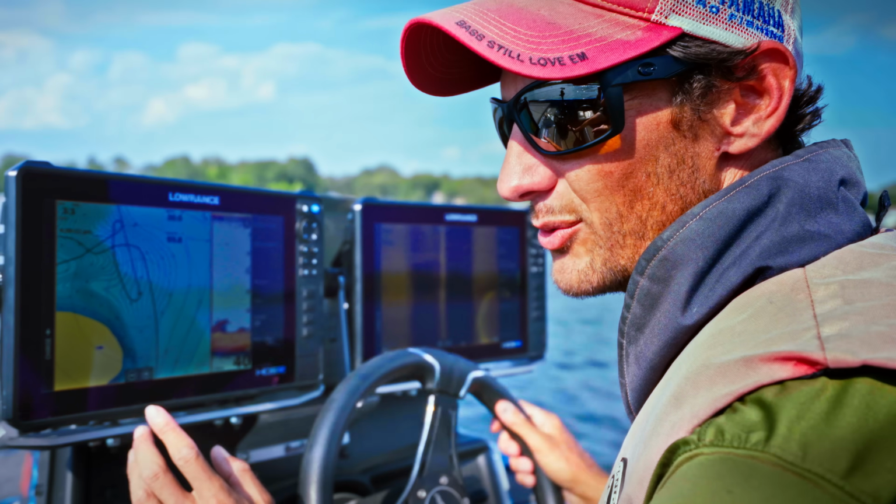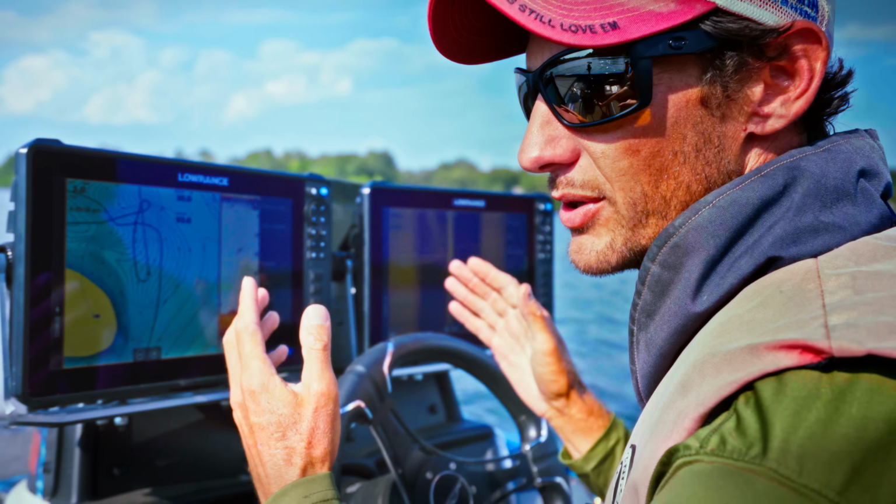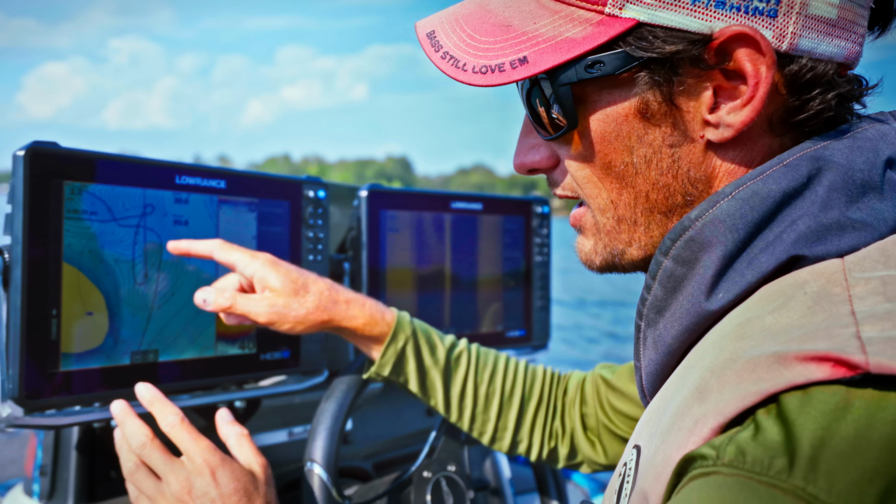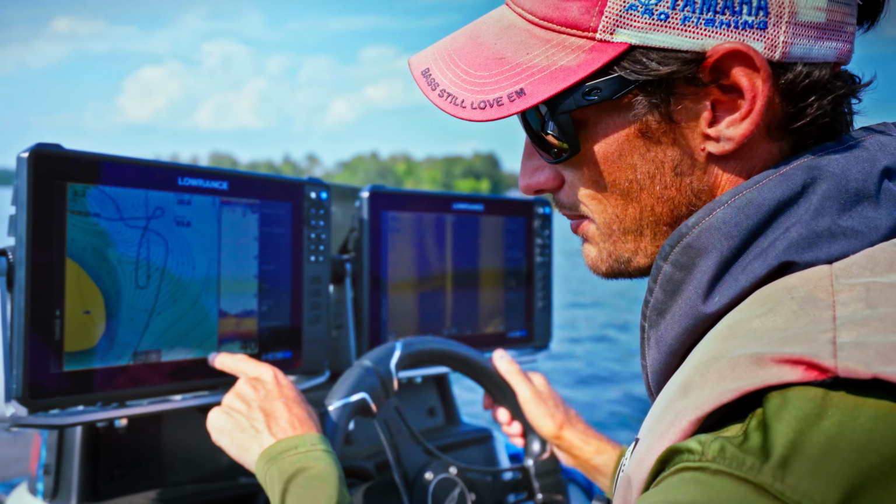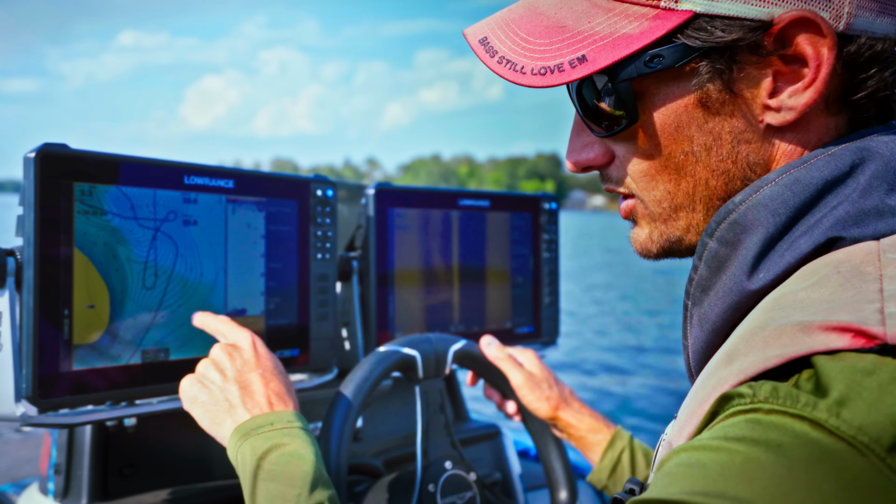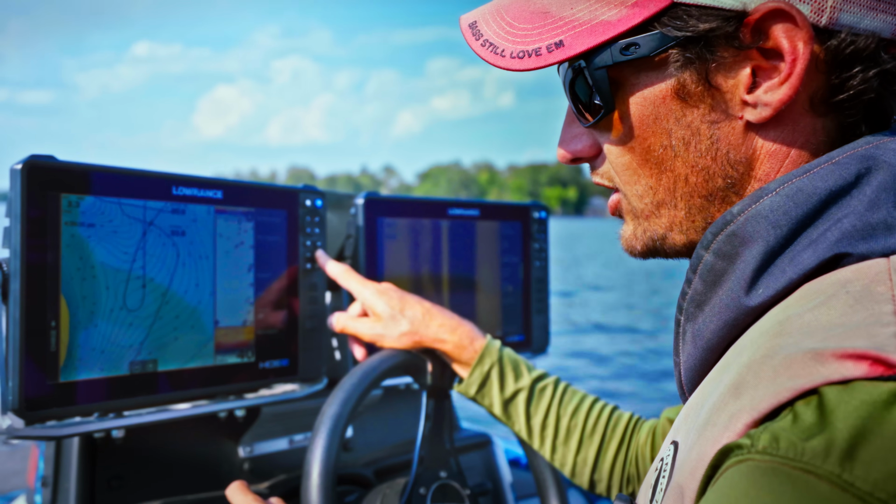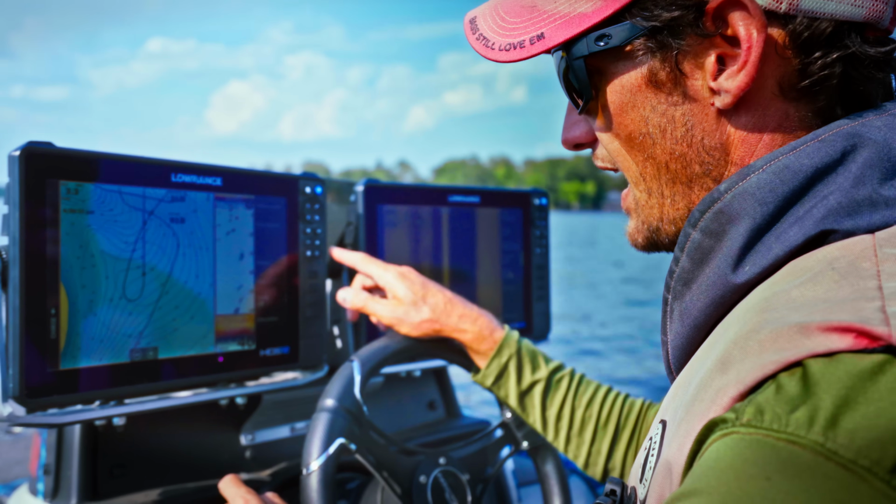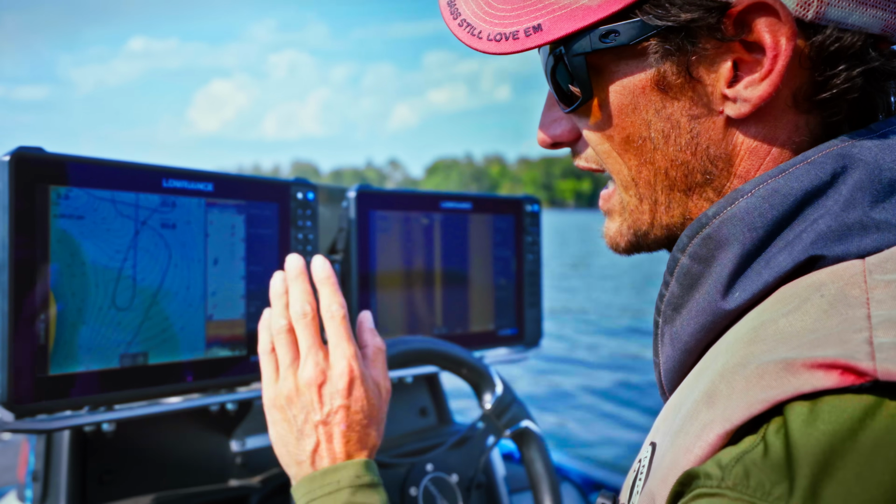Lining up on a brush pile, when you pull up on them, it's really important how you pull up on the brush pile. So what I like to do is put my range rings on my map of my Lowrance. My range ring right now is 250 feet. So I like to zoom in until my range rings are 150 feet, and that's when I cut the boat off. When the brush pile hits that range ring, it's time to cut the boat off.